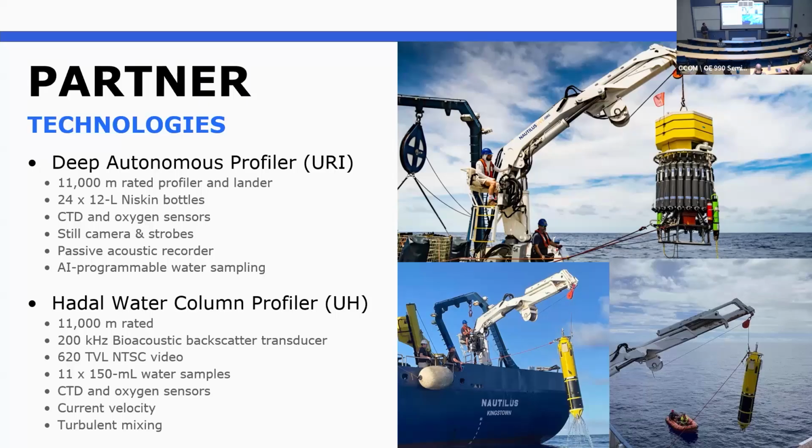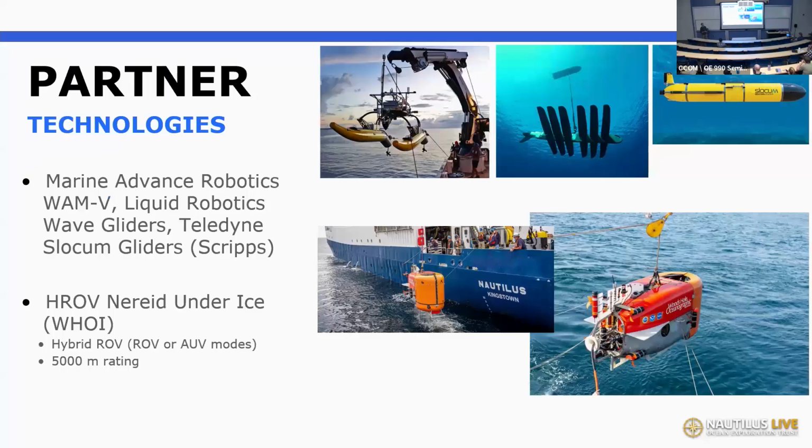We've also had the Hadal water column profiler from the University of Hawaii out. So kind of a different vehicle, doesn't have the CTD rosettes, and its sensor package is really looking more at things like current velocities and mixing dynamics as you go down through the water column. Also full ocean depth rated landing system, or profiler, sorry.